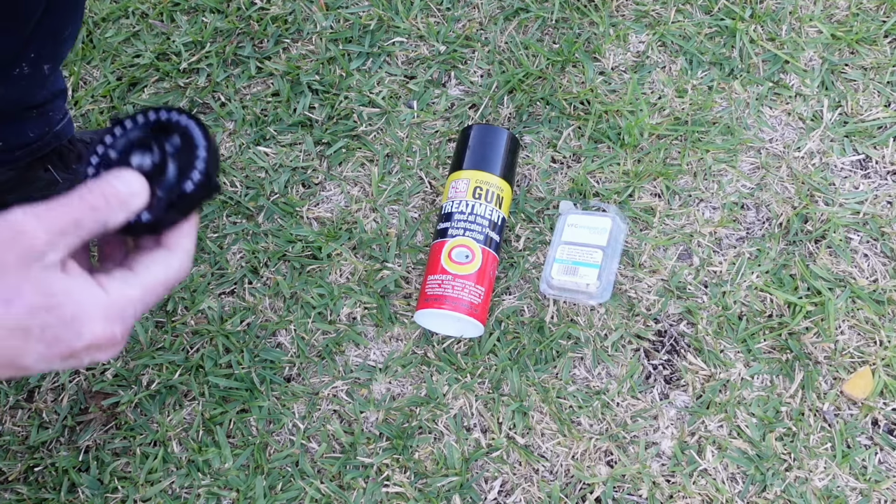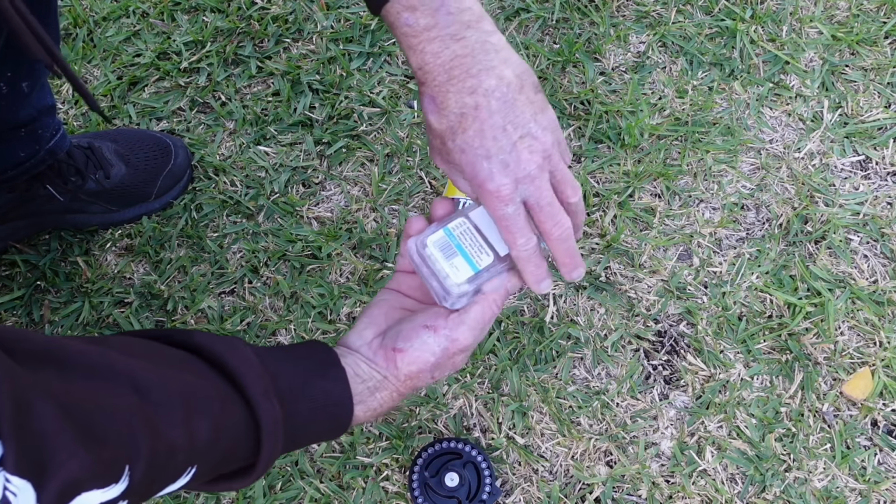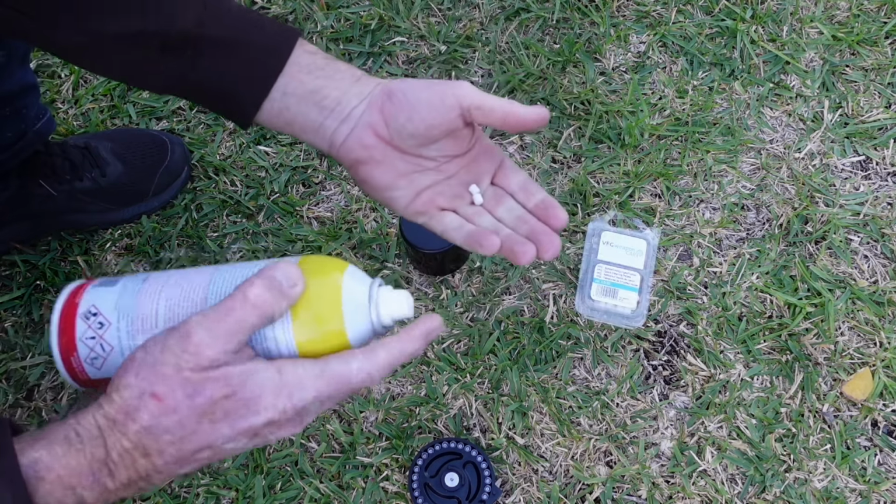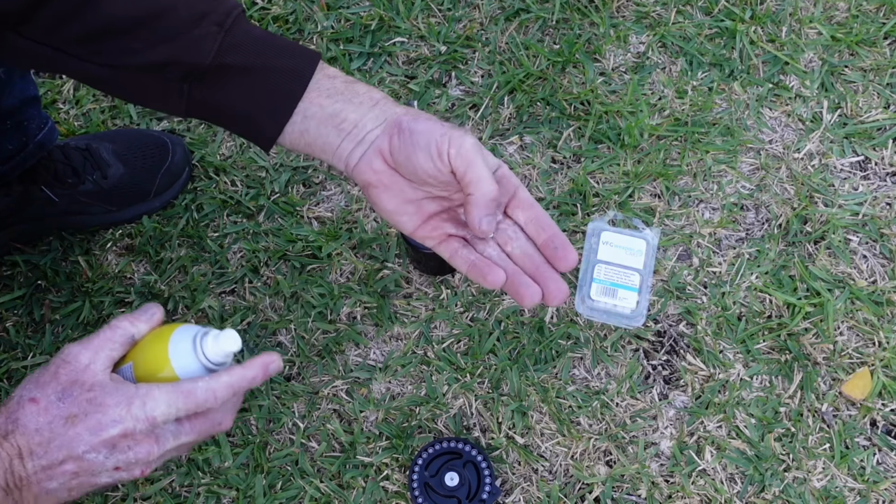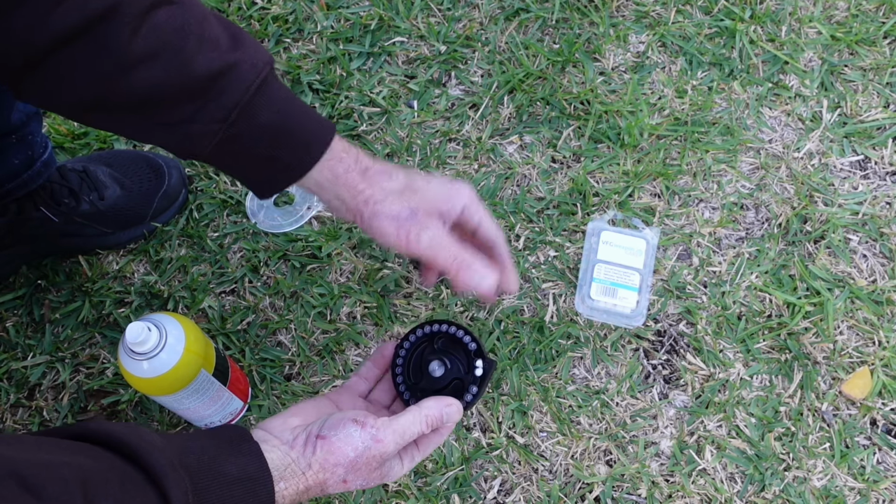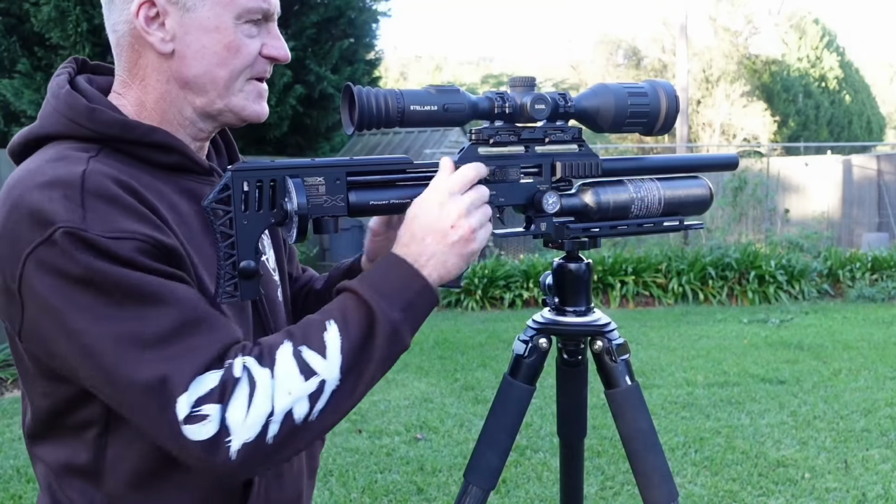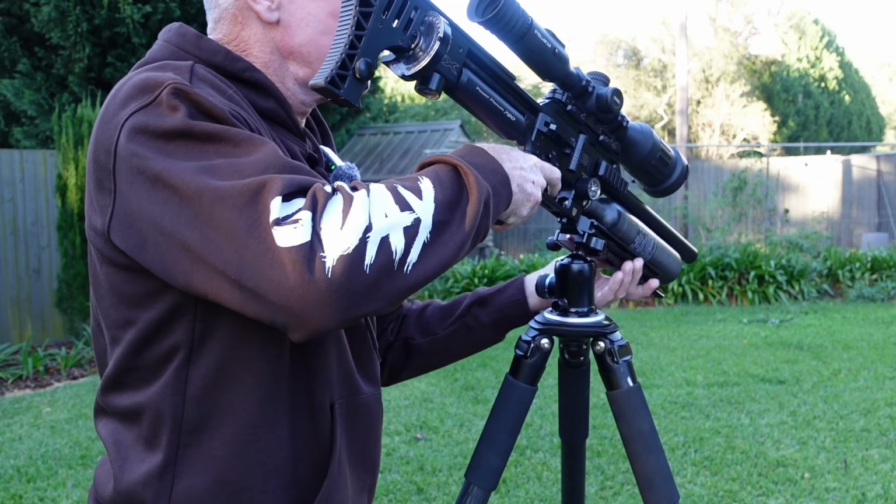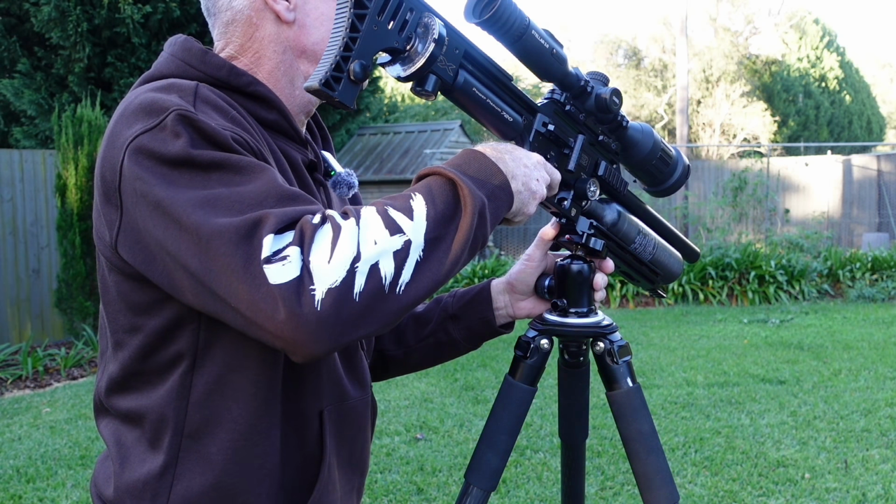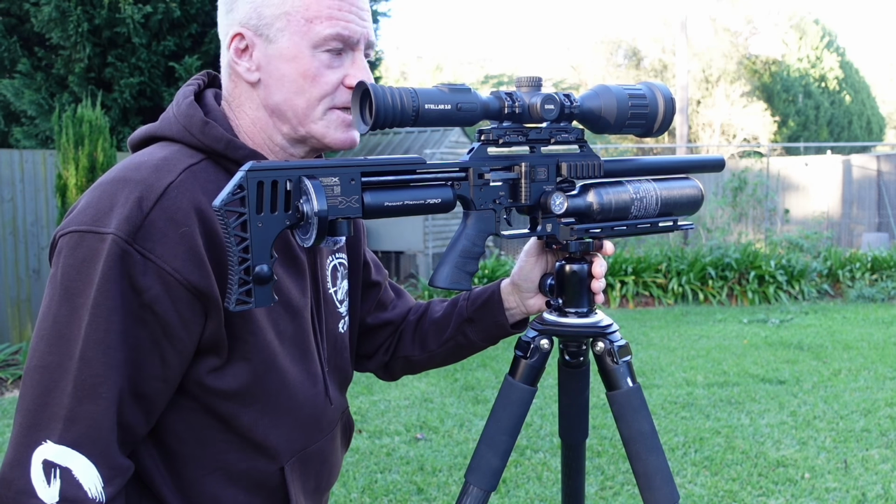So the first thing I'm going to do is give the air rifle a little bit of a clean. Just use a bit of G96 on these little foam pellets. Give the pellets a little bit of a spray. Roll them around. Load them into a magazine and shoot them through the air rifle. That'll give it a bit of a clean. Feed that in. Load one. Just aim it down at the ground. Pretty loud with that suppressor off. And now I'll just repeat that process with a couple of dry patches.